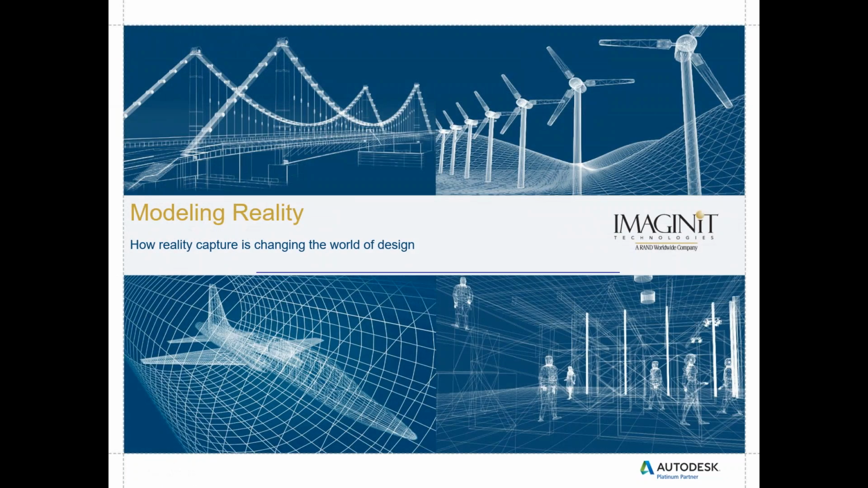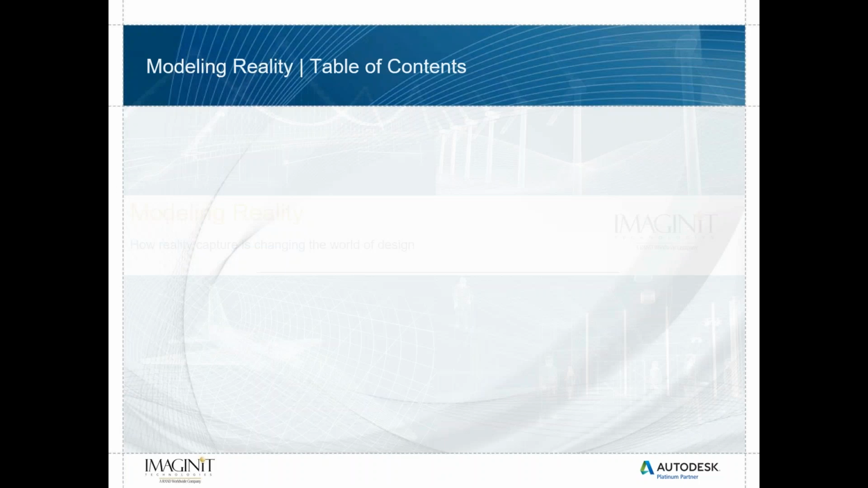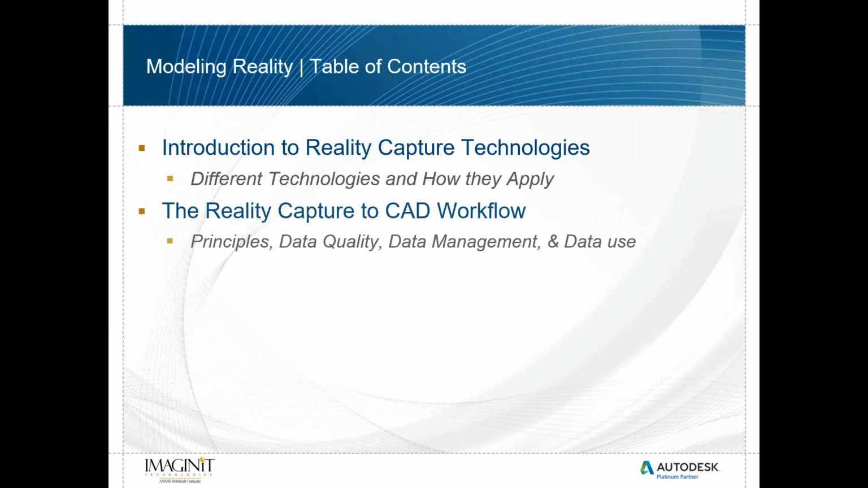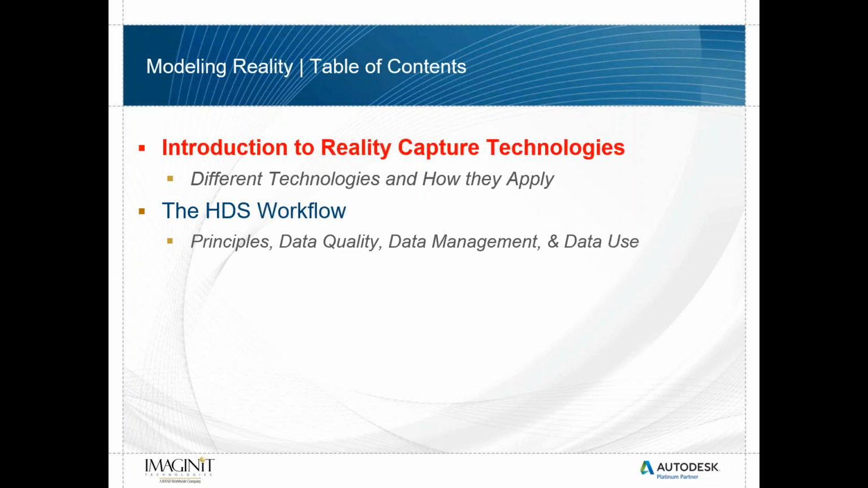So modeling reality, how reality capture is changing the world of design. And again, I'm going to speak a little bit about the introduction to reality capture technologies, how they apply to different technologies, and the reality capture workflow, which in my opinion is the most important part to our whole presentation here, is how we use that data.